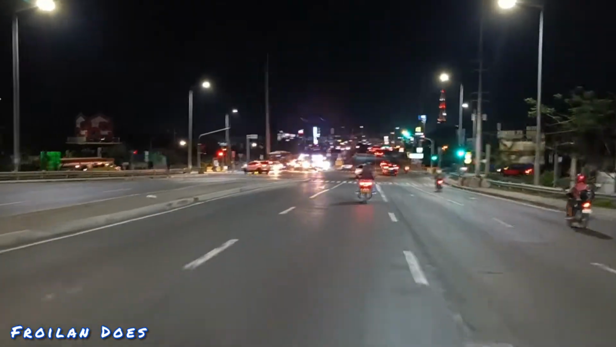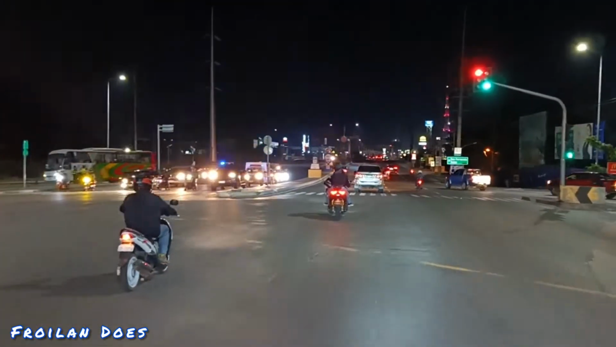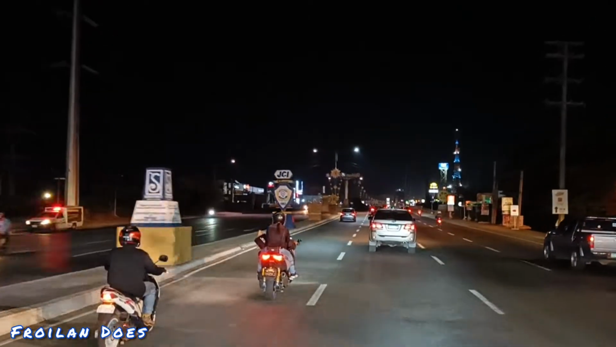Now let us enjoy our night ride as we cruise the Gapan-Olongapo Highway all the way to MacArthur Highway and see what's the latest along the main thoroughfares of the city of San Fernando.